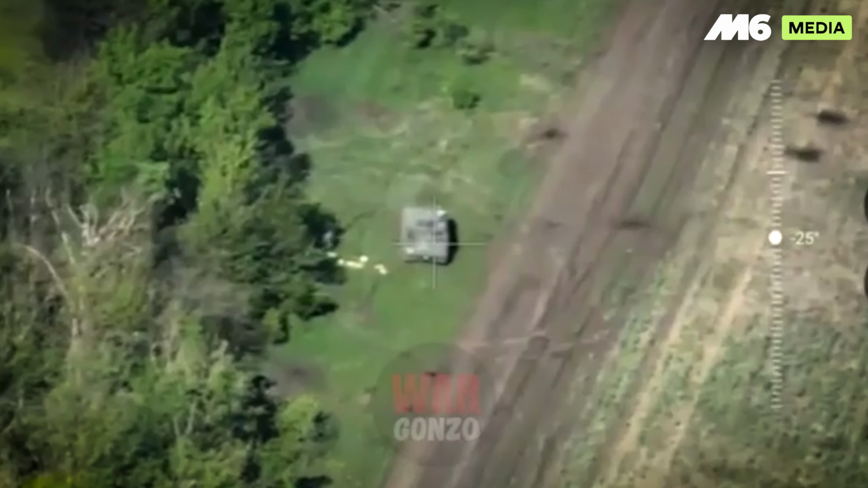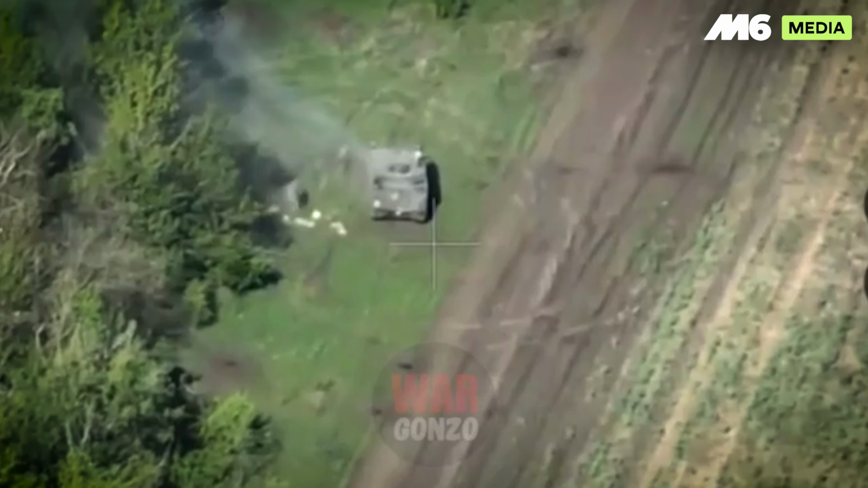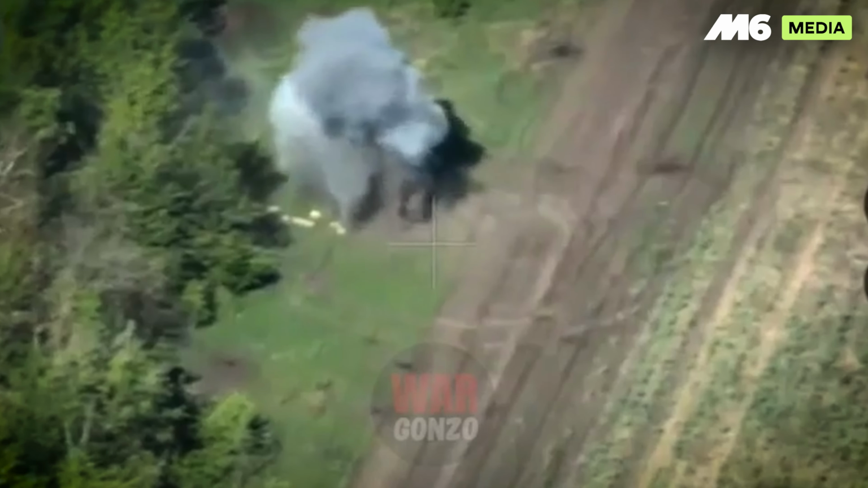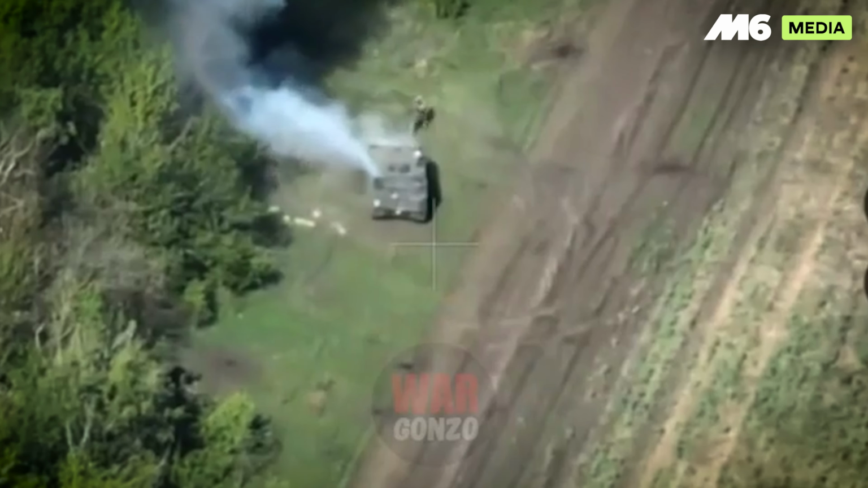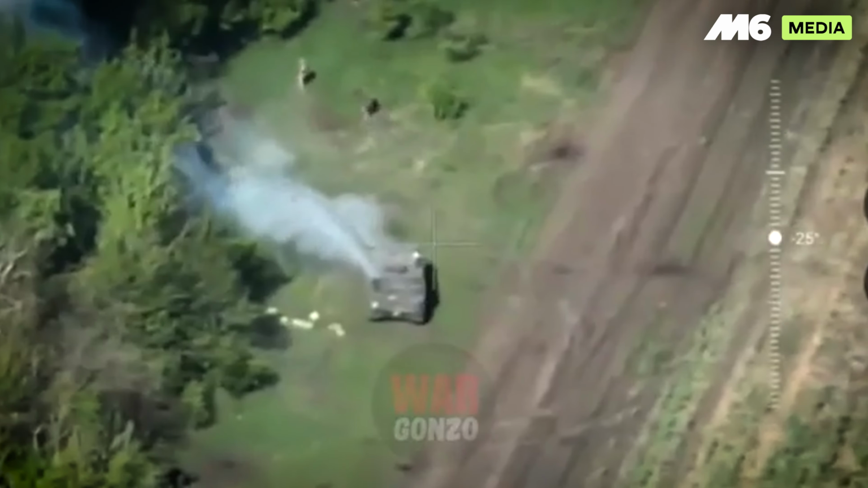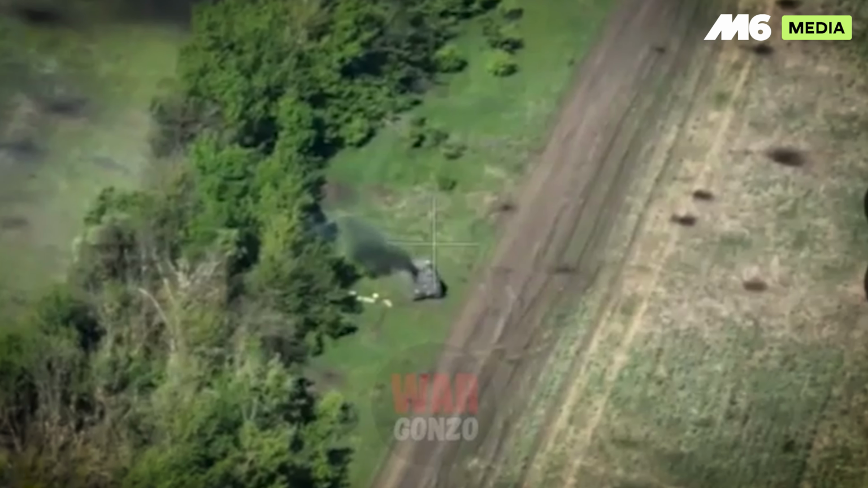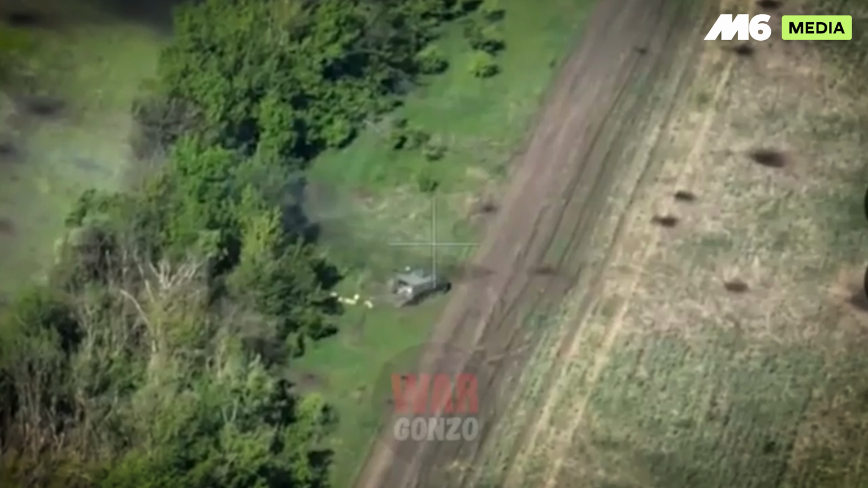Drone footage released by War Gonzo captures a Ukrainian M1113 attempting to evacuate troops from the front. During the evacuation attempt, the front of the armor takes several direct hits from Russian fire, and small arms fire can be seen impacting near the vehicle as well. For some reason, the commander of the vehicle decides to reorient the vehicle with the open hatch towards the direction of where the enemy fire was coming from.